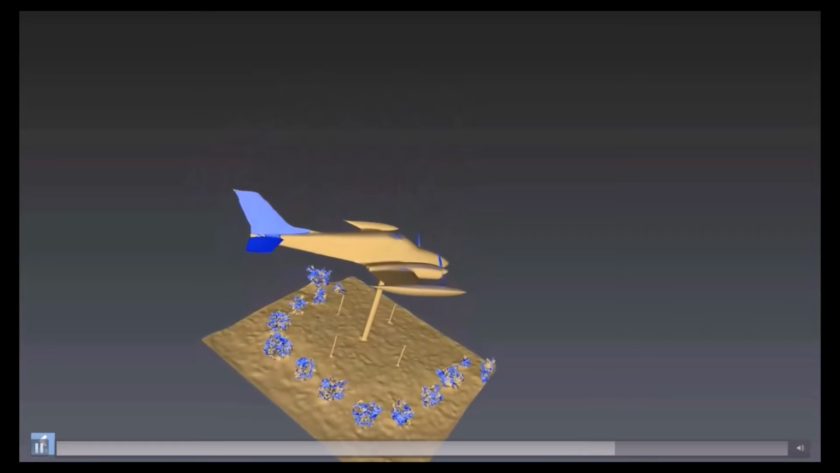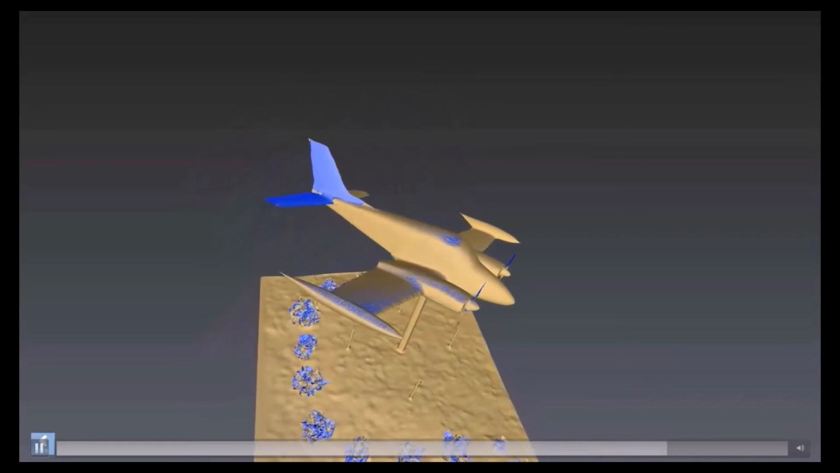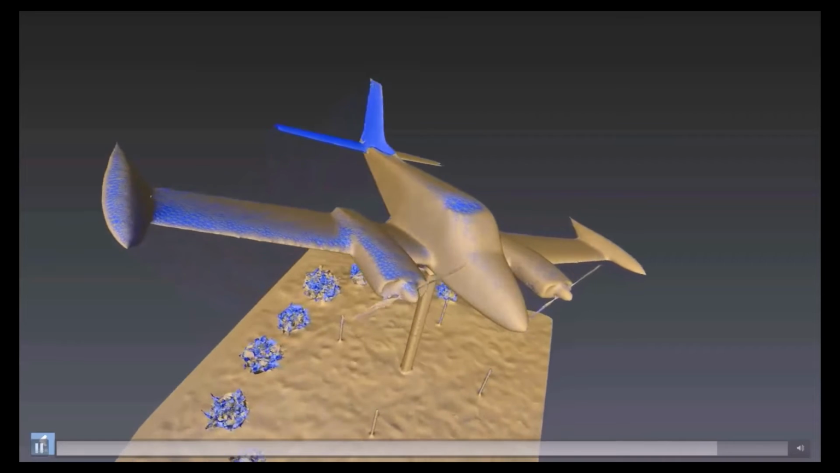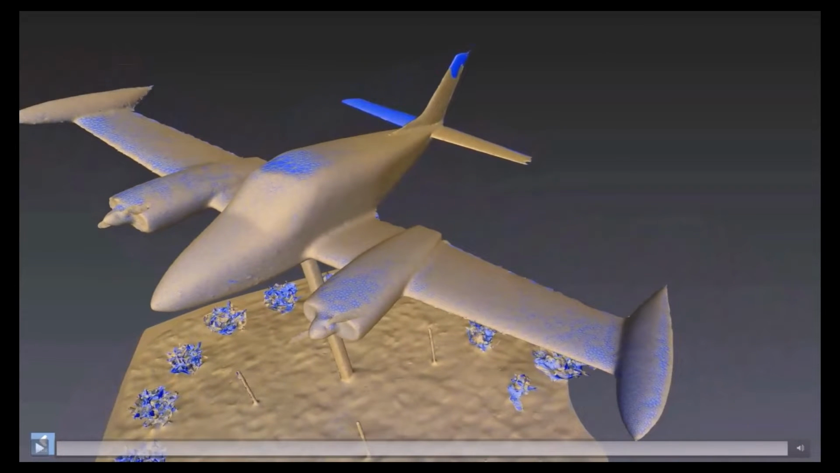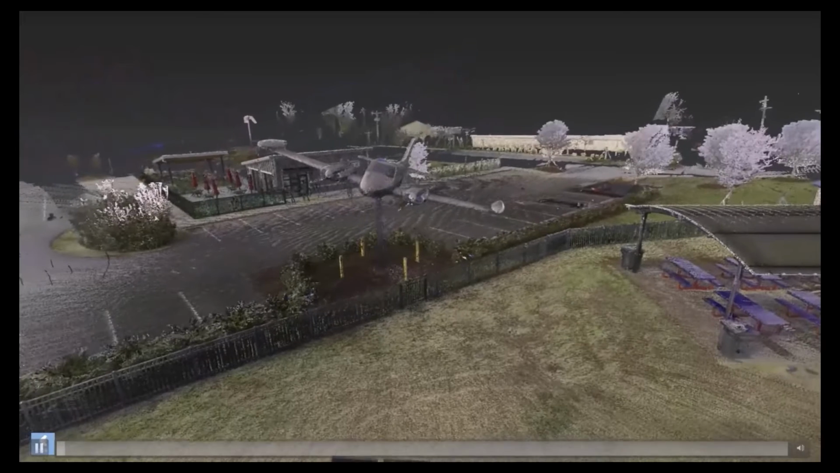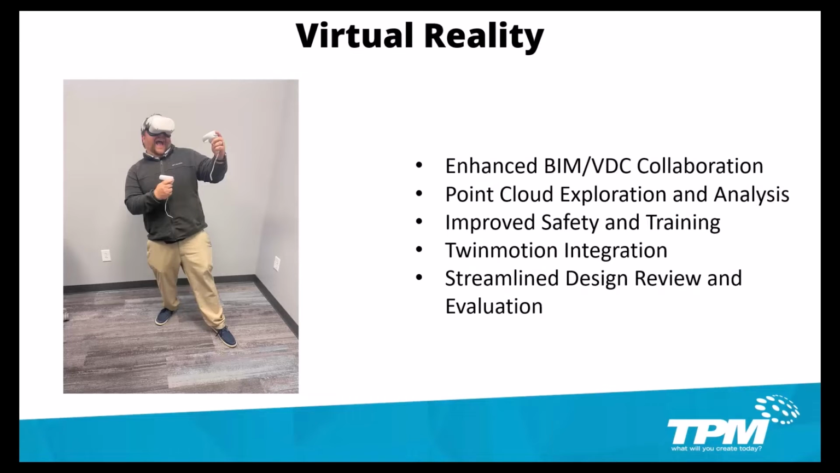Another fun thing about point clouds is that they can be viewed in virtual reality. This allows for enhanced BIM and VDC coordination and calibration. If you have a big enough space available to you, you can easily walk around in the point cloud on a 1-for-1 scale.